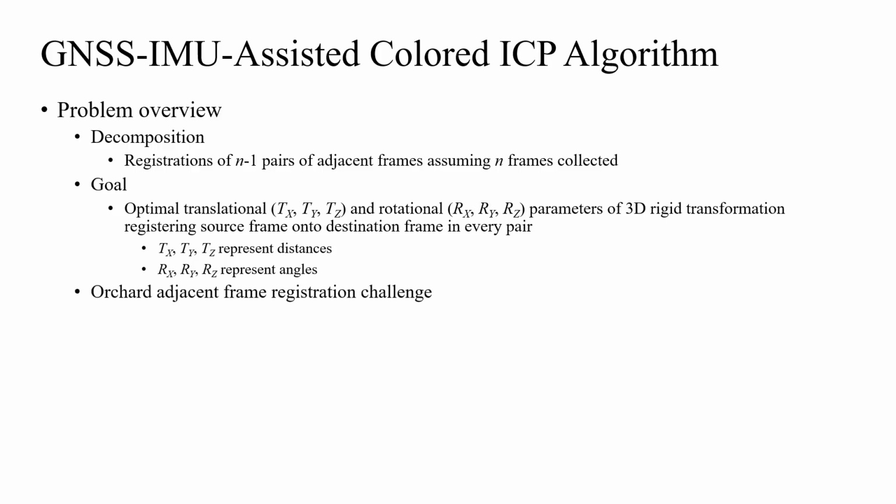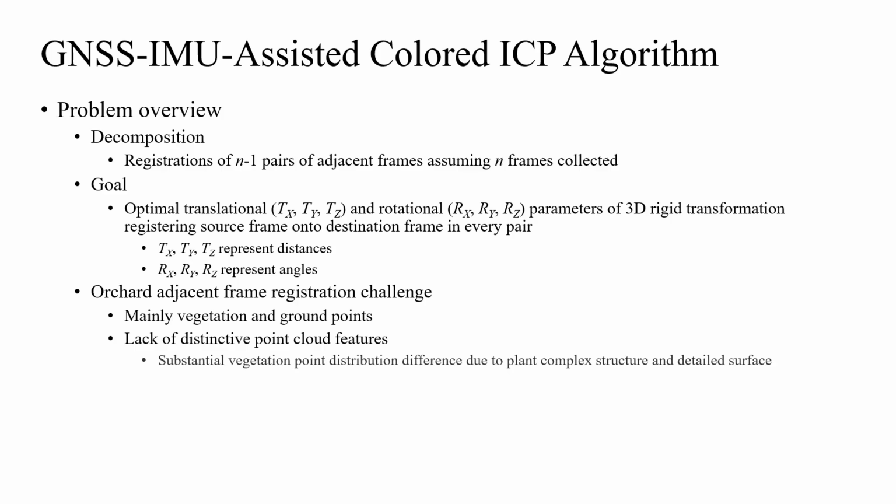Given 2 adjacent aerial LiDAR frames of level agricultural fields, such as an orchard, mainly vegetation and ground will be captured in the point clouds, and the challenge of precisely aligning such 2 frames lies in the lack of distinctive point cloud features within LiDAR's limited field of view. Due to the complex structures and detailed surfaces of plants, the distribution of vegetation points can be substantially different between frames, even for a small UAV displacement.